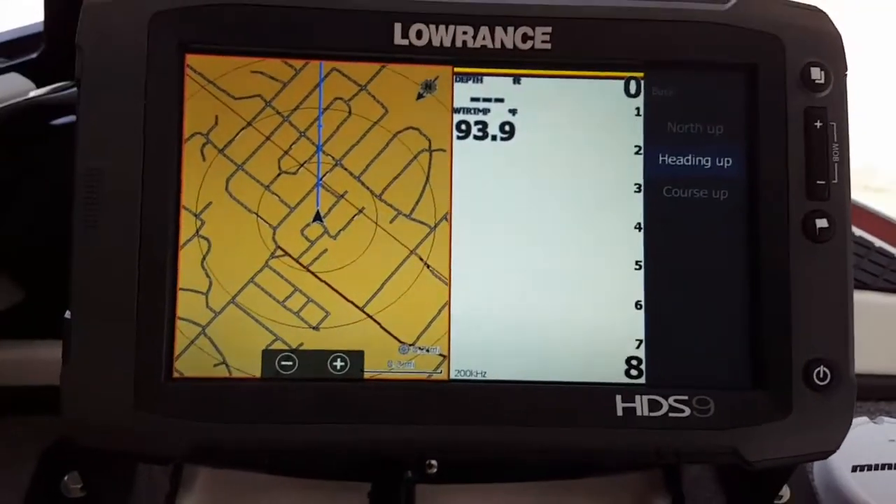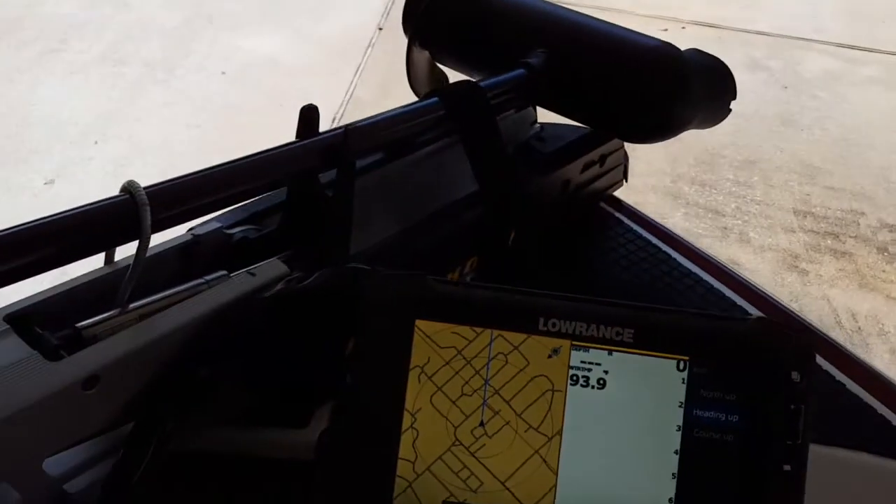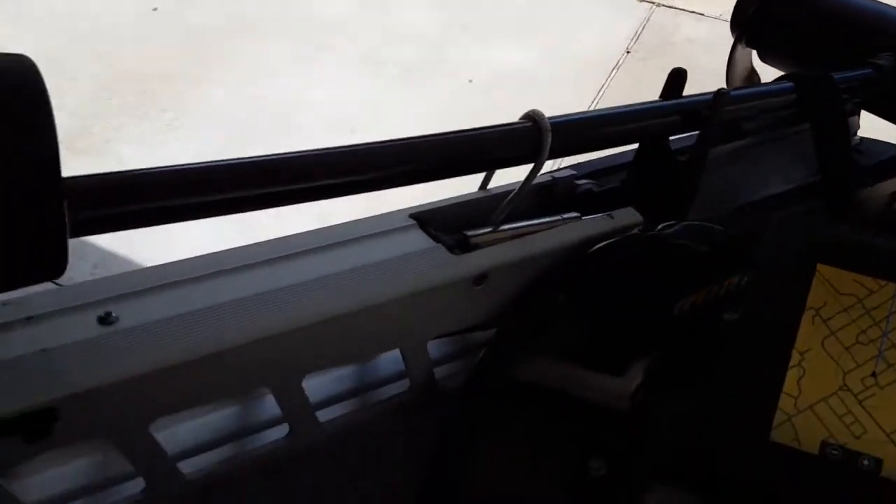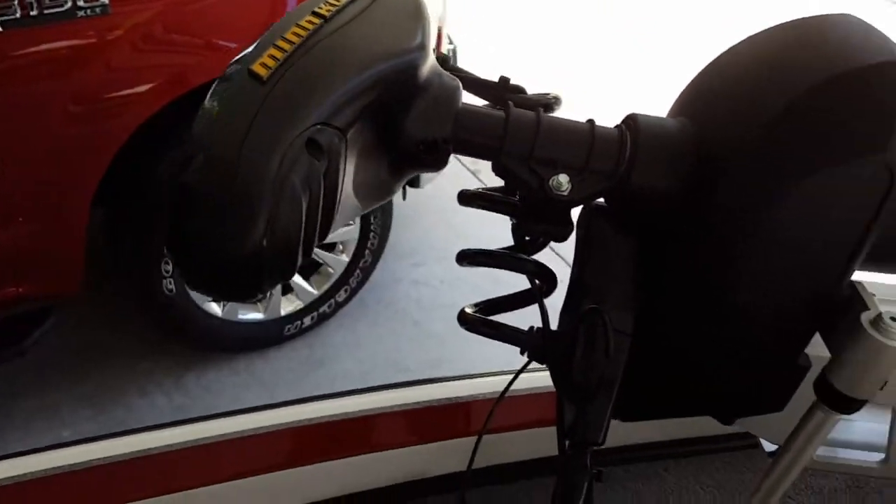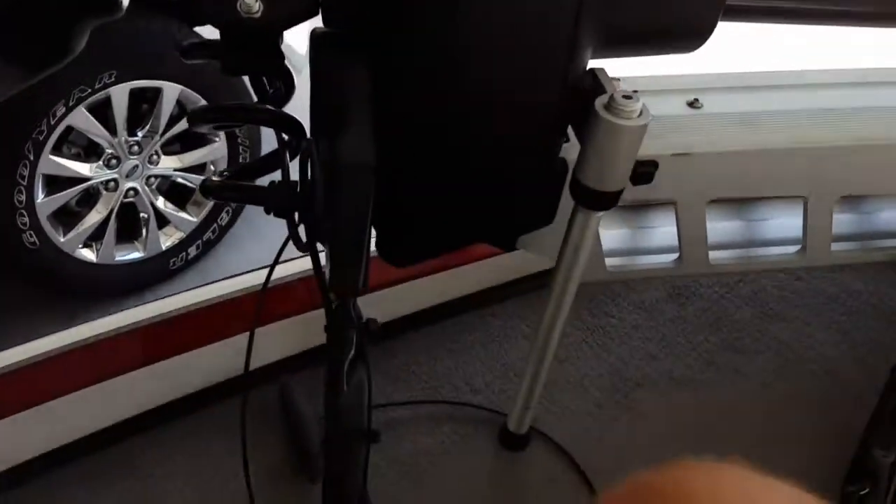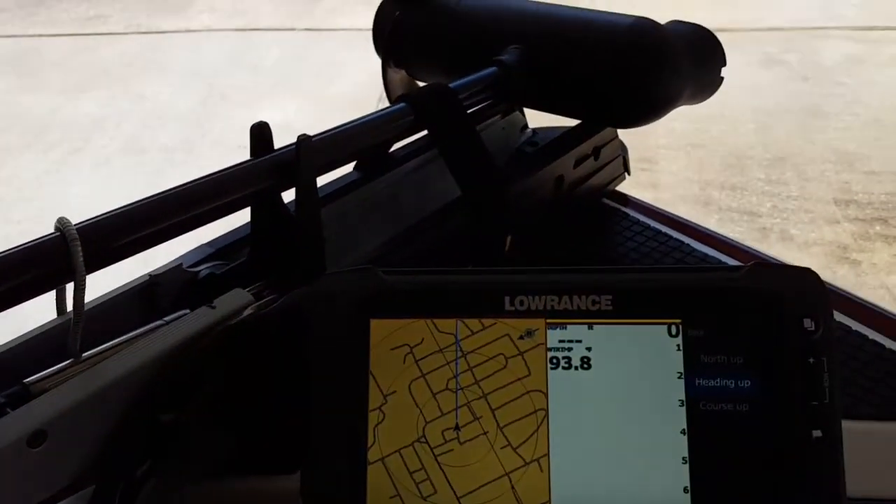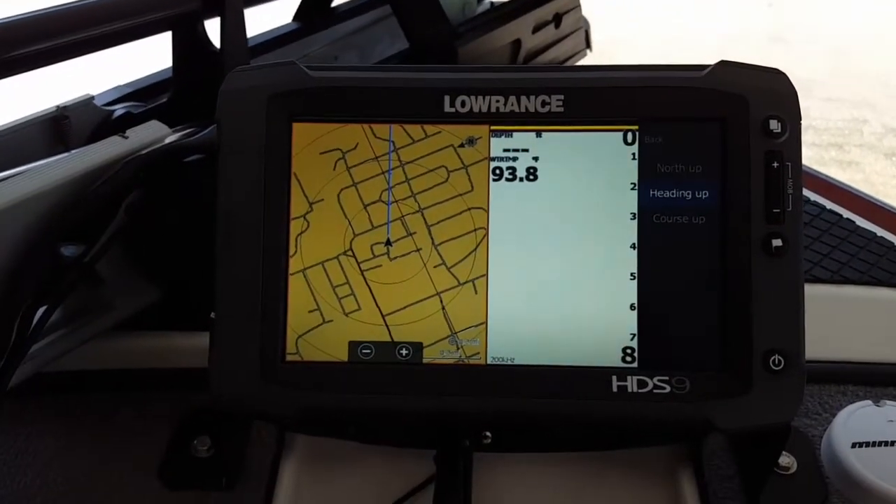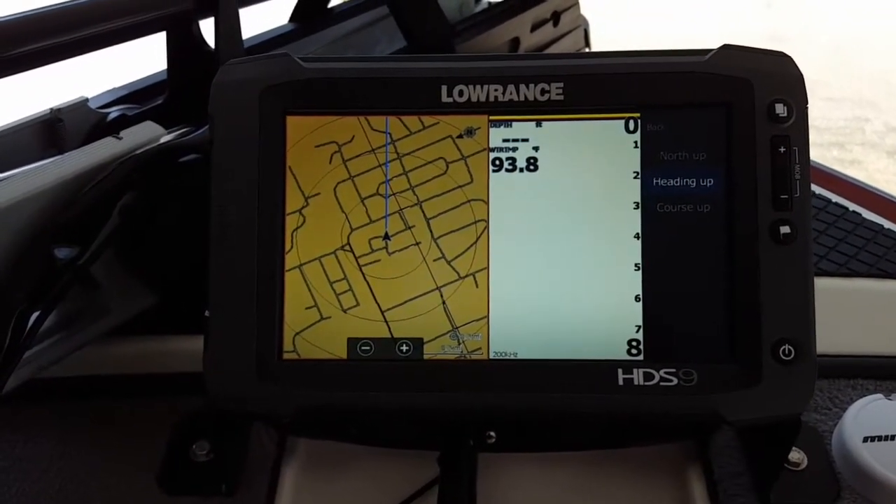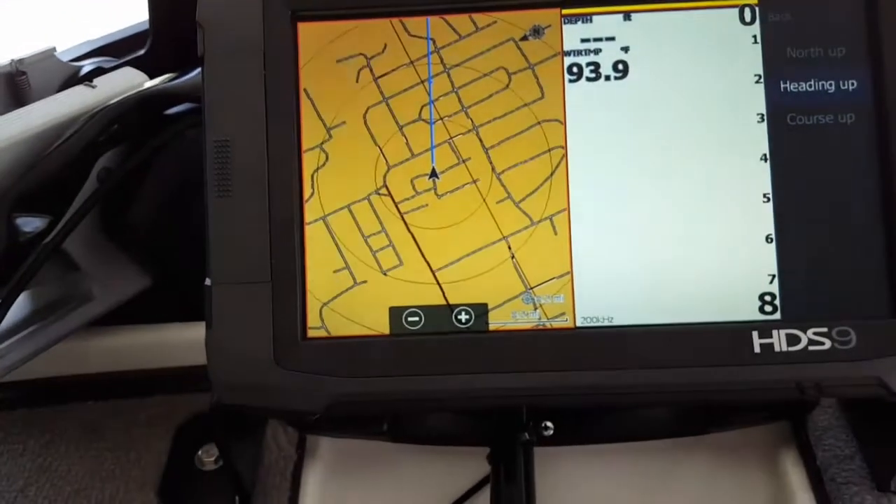So with the 0.1 and then the little bonus of the old Terrova trolling motor that I installed on here with spot lock, I am able to keep this thing right out there on those ledges, and I can fish in the wind and I can fish in the rain, and it really does a good job. So anyway, I appreciate it, guys.